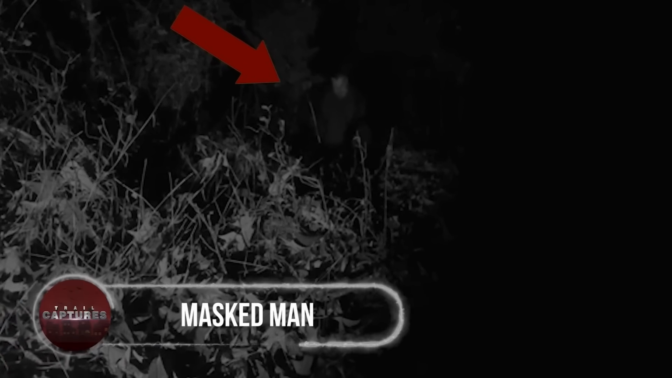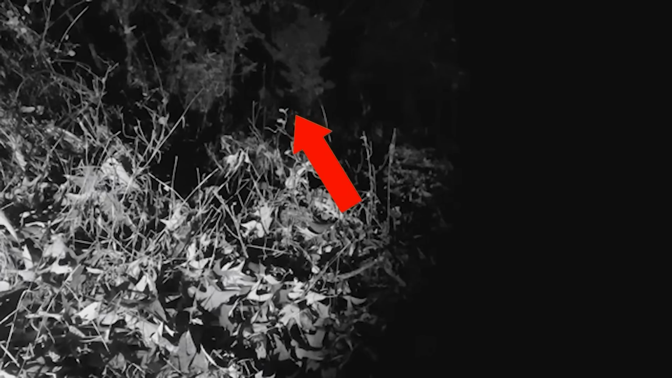Masked man. The hunters set their cameras to get information about animals they can hunt. However, sometimes their search for a new species could end up in an unexplainable fear.